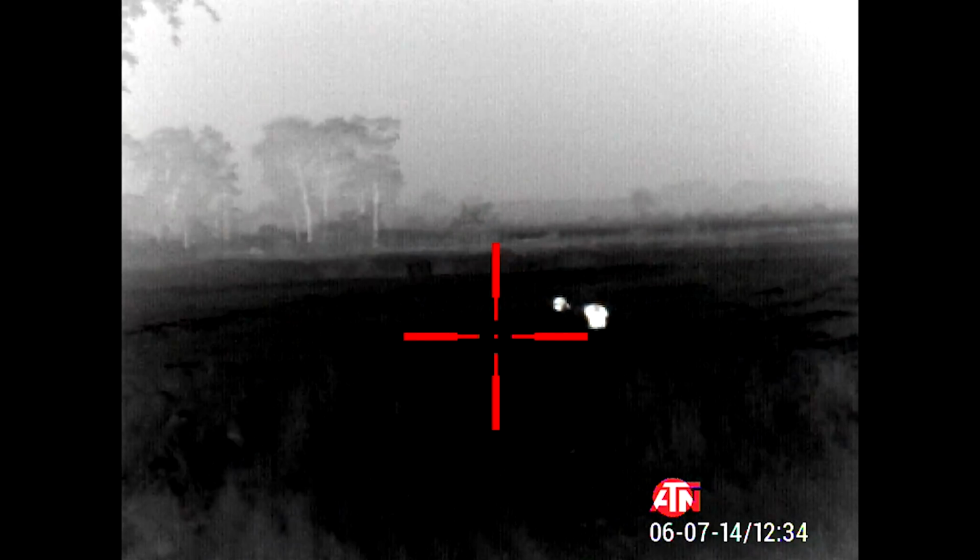The short rice field was actually a spot that we had cruised through at the beginning of the night but didn't see anything. We get out of the truck. Cy is very calm about all this, which I think is kind of funny. He's like, oh yeah, there's some hogs in the field over here. He knows what's gonna take place.